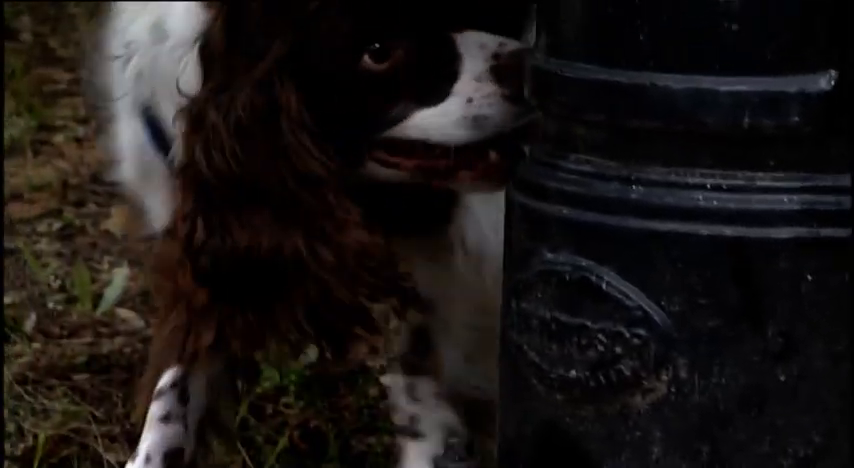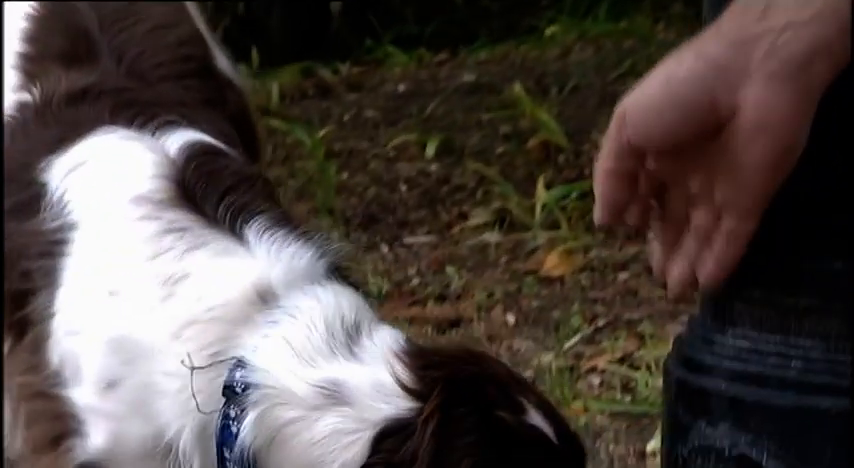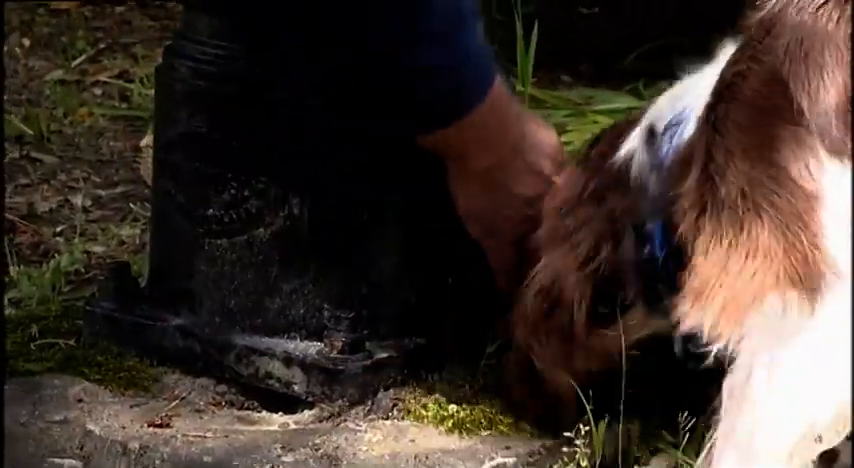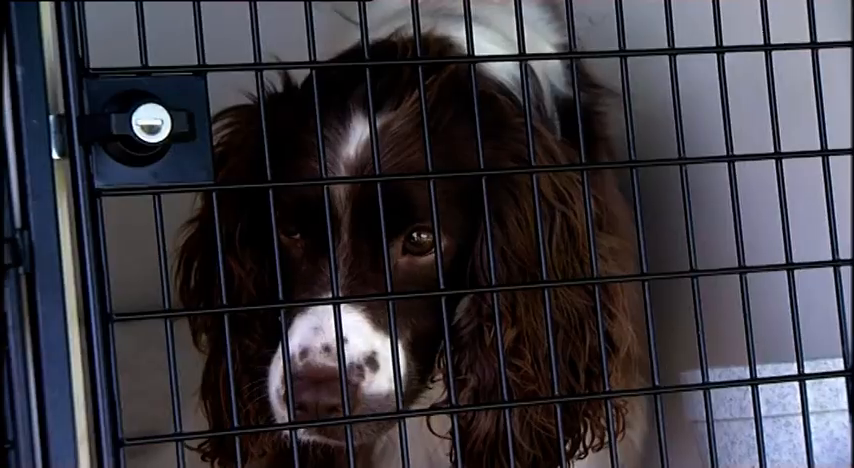Keela's nose is super sensitive, and that means it has to be carefully nurtured to make sure it never gets clogged. If they're really using the nose very, very hard, sometimes they have to just walk away and blow their nose out and start again. Keela's nose is about to be put to the test.